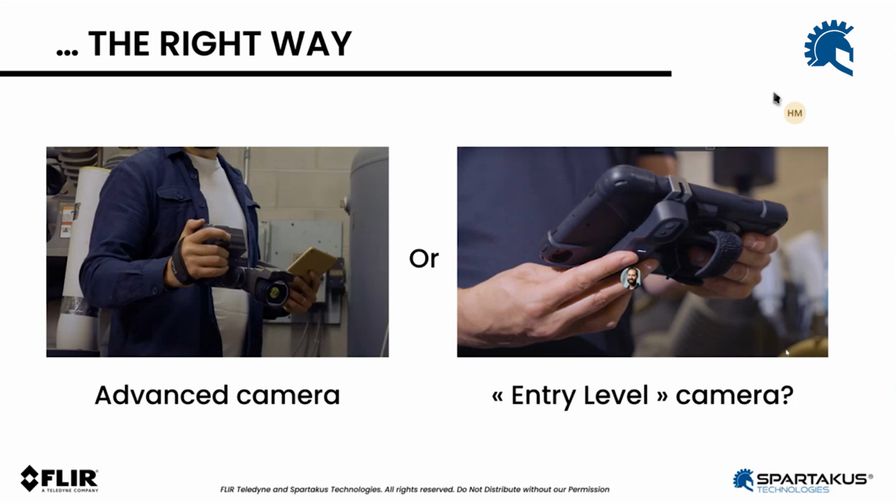It connects via Bluetooth to an iPad, for example, and also it embeds within the Spartacus APM app, which will enable you to easily collect IR pictures, collect temperatures, and trend them in your APM software, right? So really, again, it's about the level of detail, the level of effort and investment you want to make.